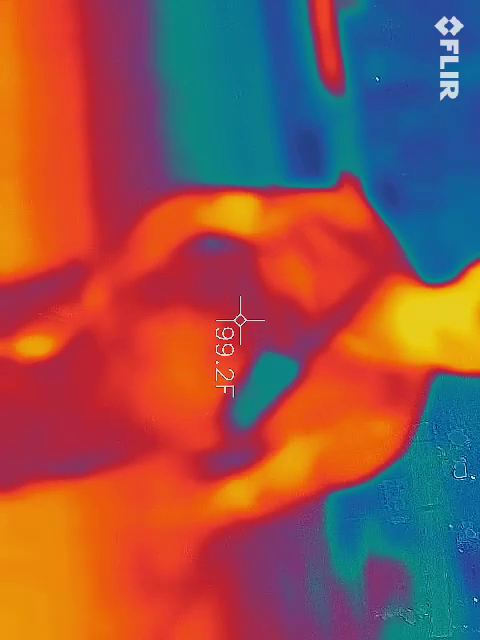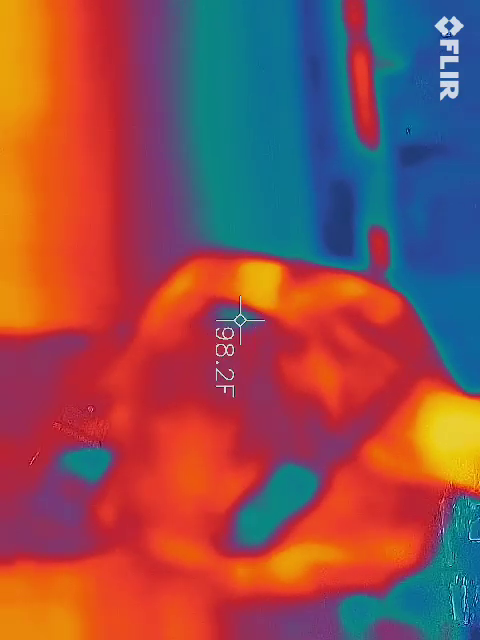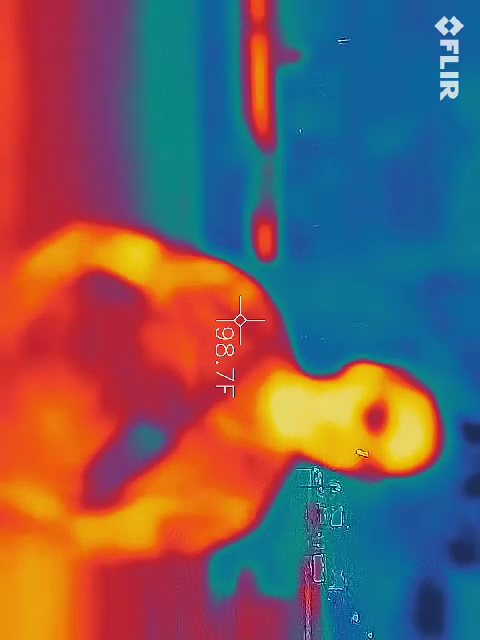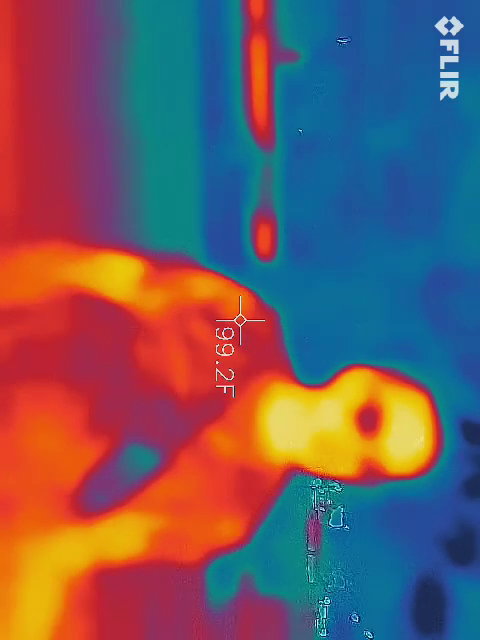Oh, it's flashing. I will tell you with the EMF detector, there are some streets we're going to go on where it's going to go crazy. And it's not going to mean anything because in Charleston, our ley lines are underneath the streets for your crosswalks and things like that. I'll give you a heads up.